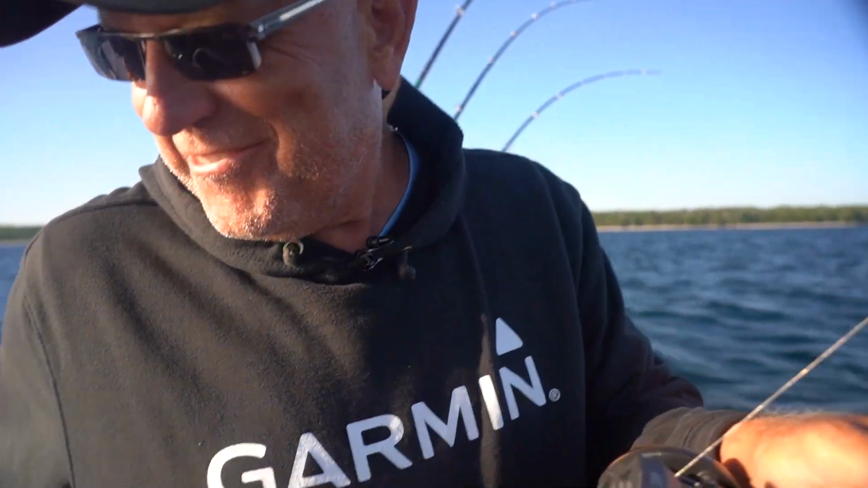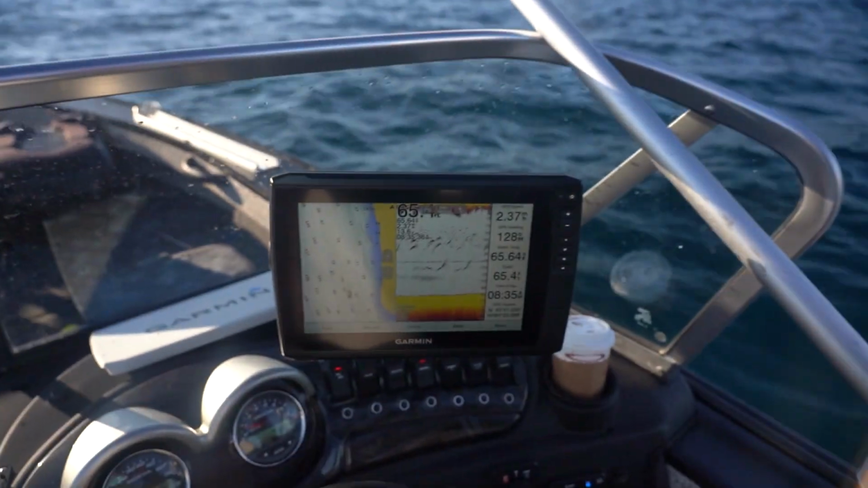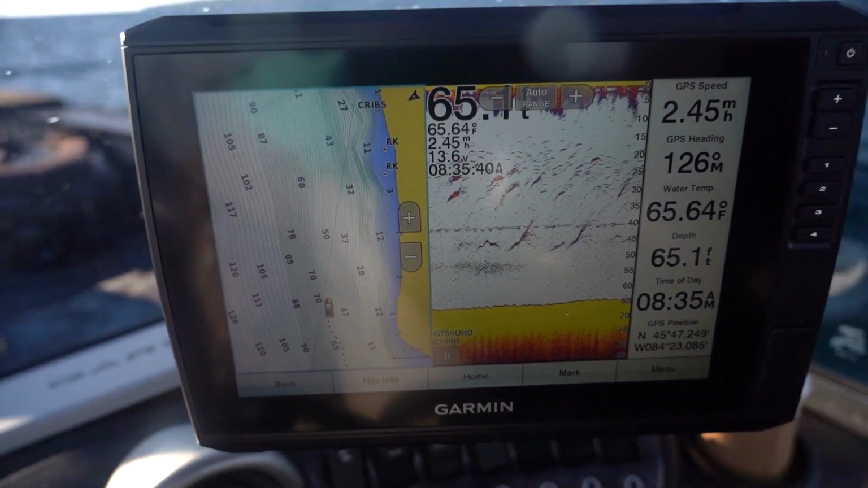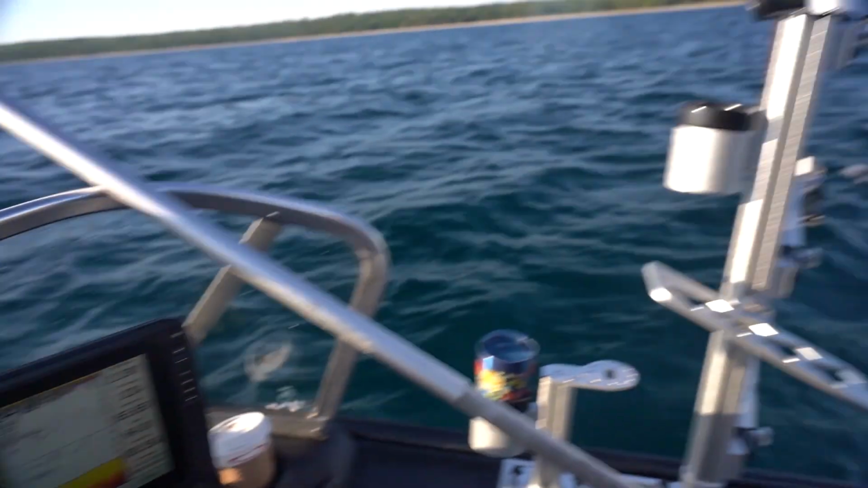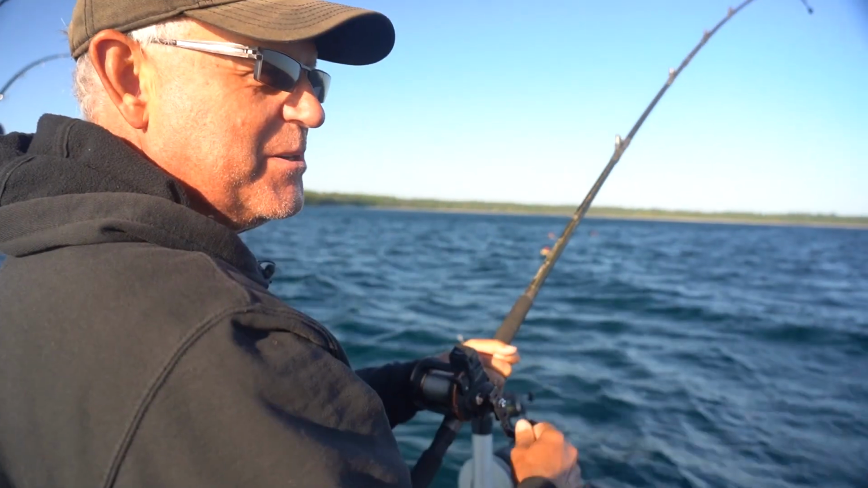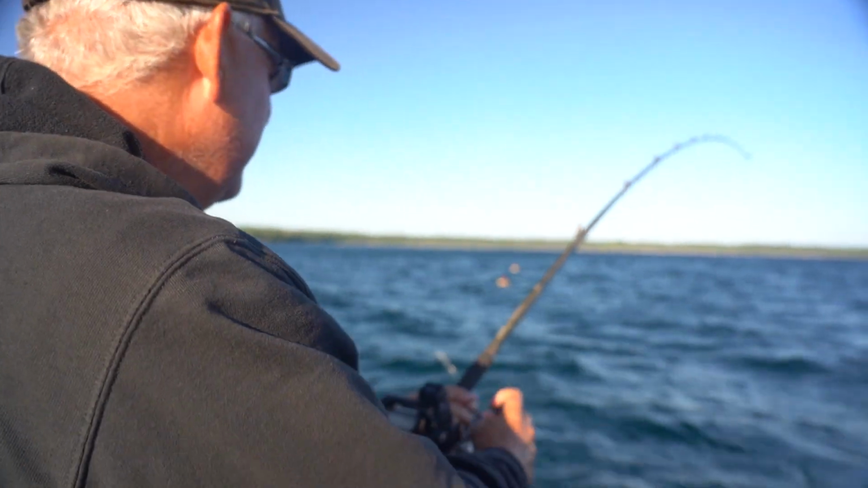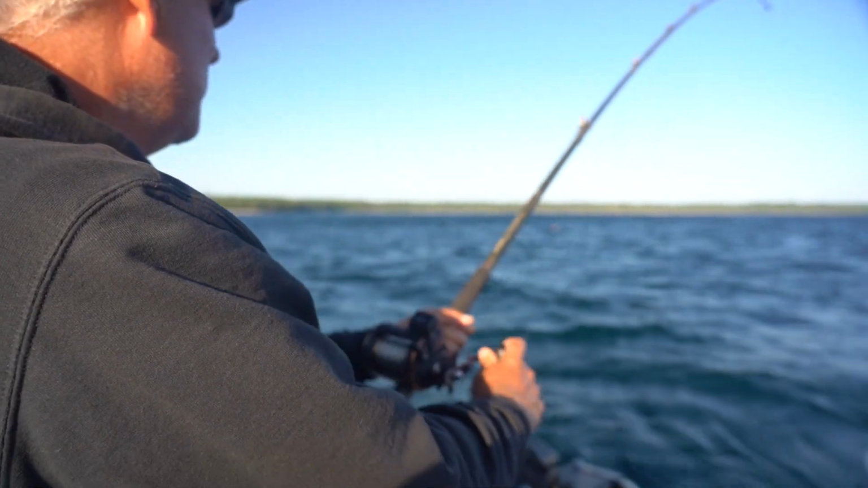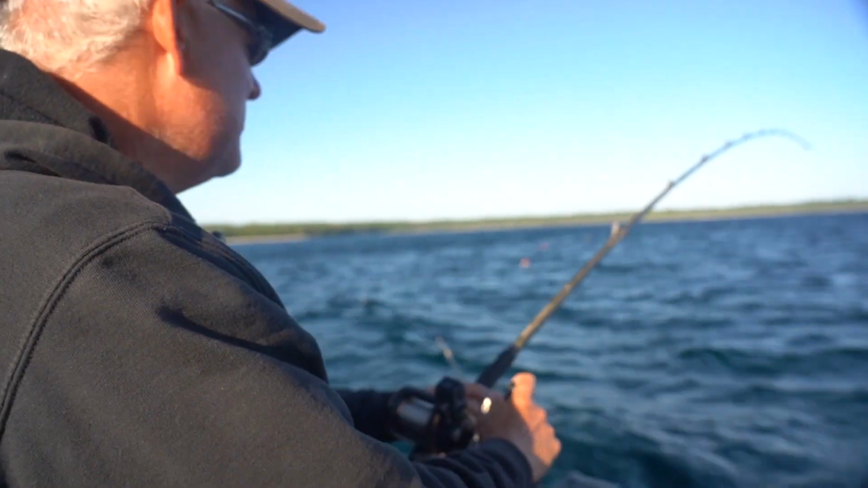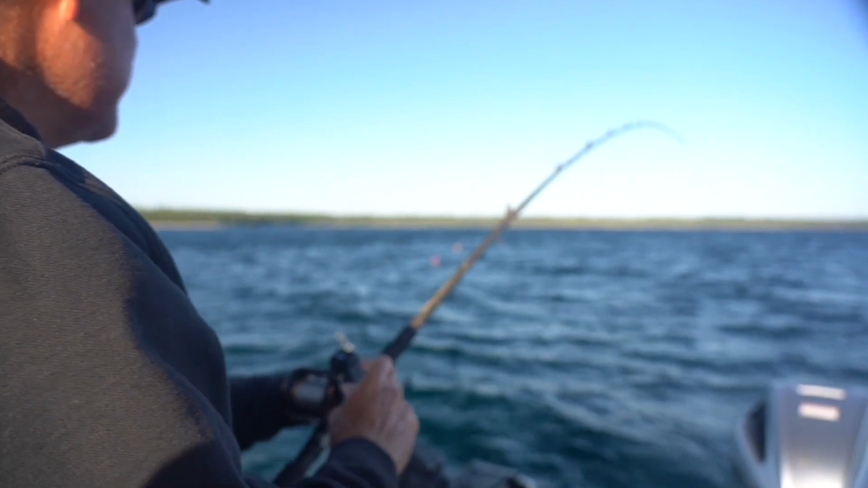I don't know while I reel if Chase can show you that screen right now. Look at that. That is what you want. 20-foot bait with pinks sitting at 40, 45 foot right below it. And what they're doing is rushing up and just grabbing the bait from below. And I'm telling you what, we are in them. 65 to 70 foot is the depth you want to be in. We are just getting bit.